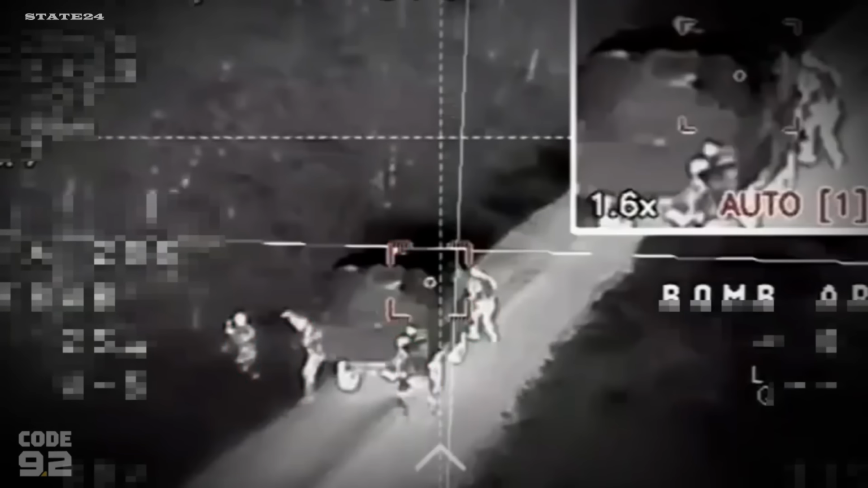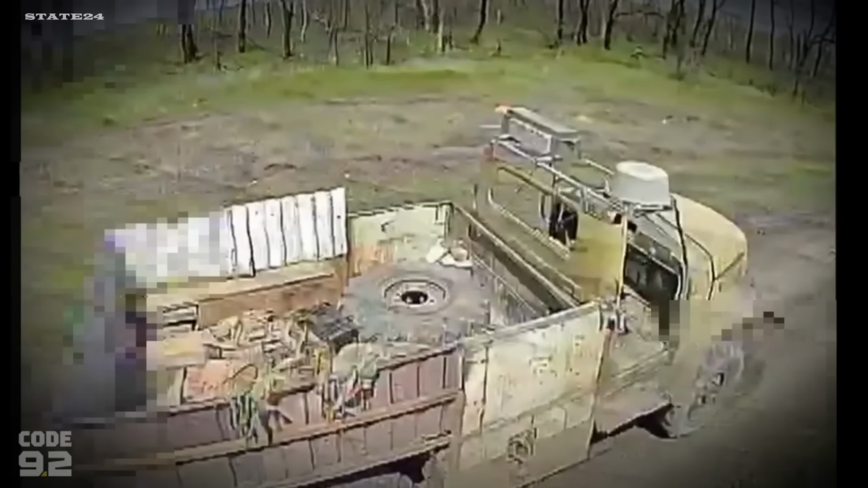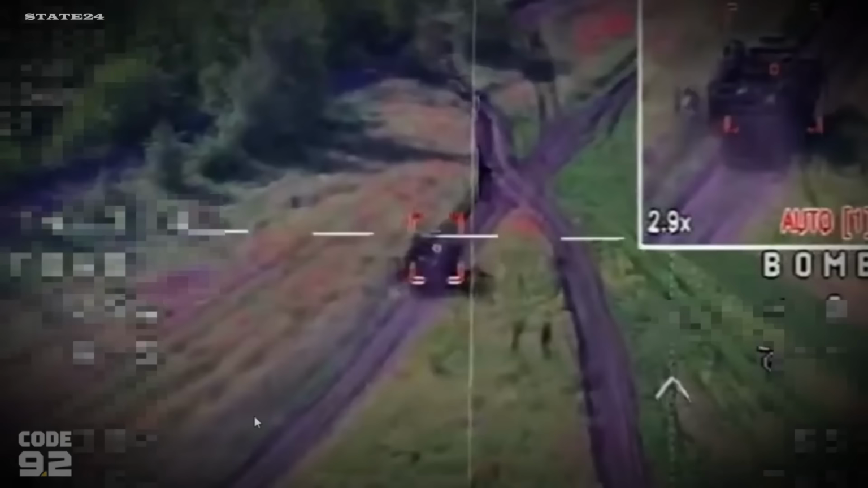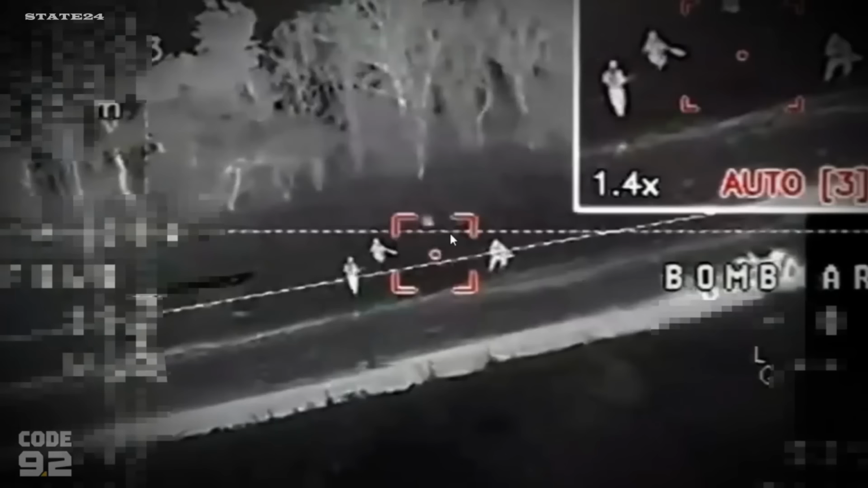Watch these 42 strikes, each one a vehicle that doesn't arrive. Each one personnel that never reaches their position. 150 kilometers. That used to be considered rear area. It isn't anymore. When 110 vehicles are destroyed in a single week over 150 kilometers behind the line, at what point does Russian logistics simply stop functioning?